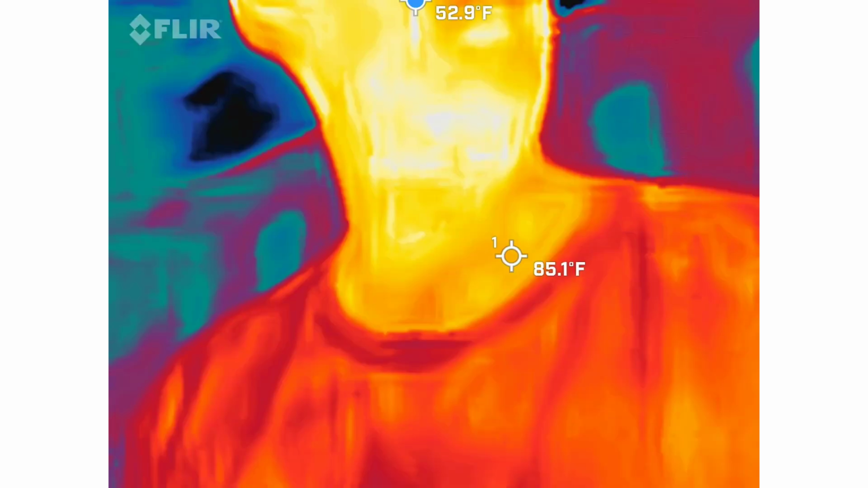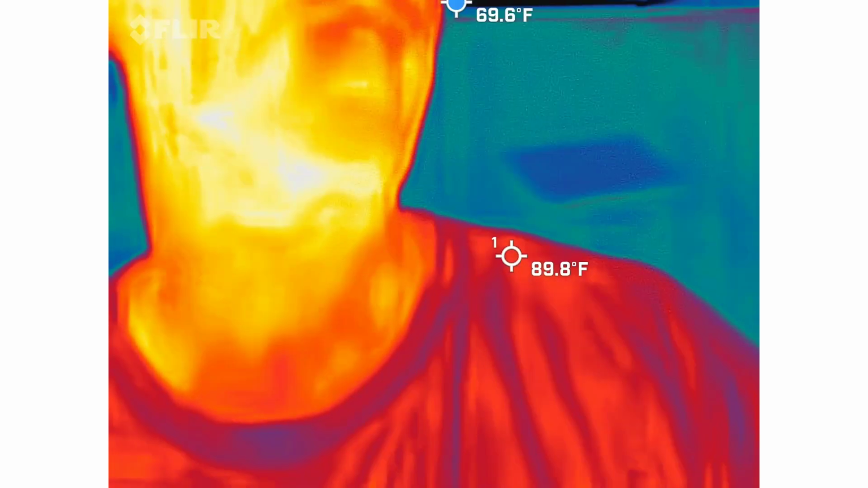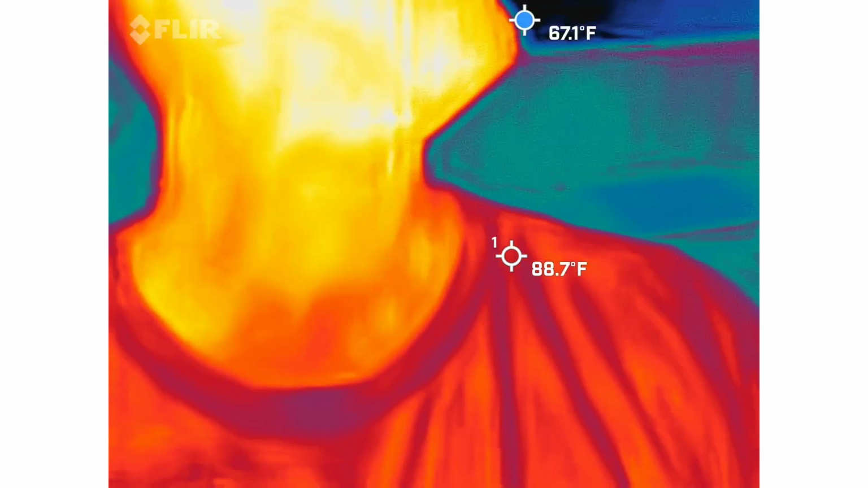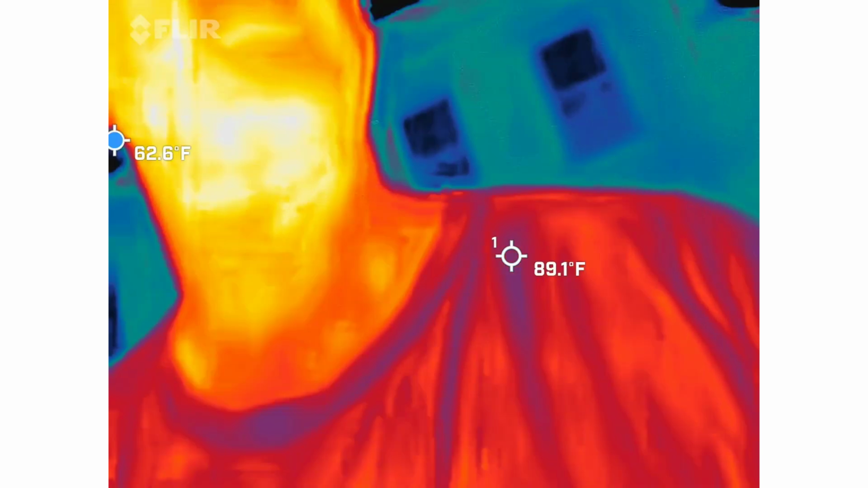Why would we want thermal imaging inside of a ghost hunt? This is interactive, I promise. Because ghosts have no body heat, so colder maybe. Right, cold exactly. We're looking for cold spots. Look at you knowing stuff.